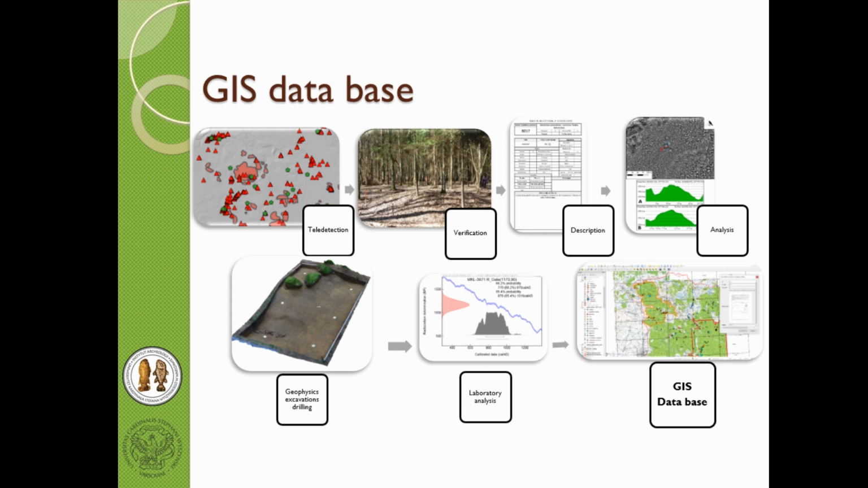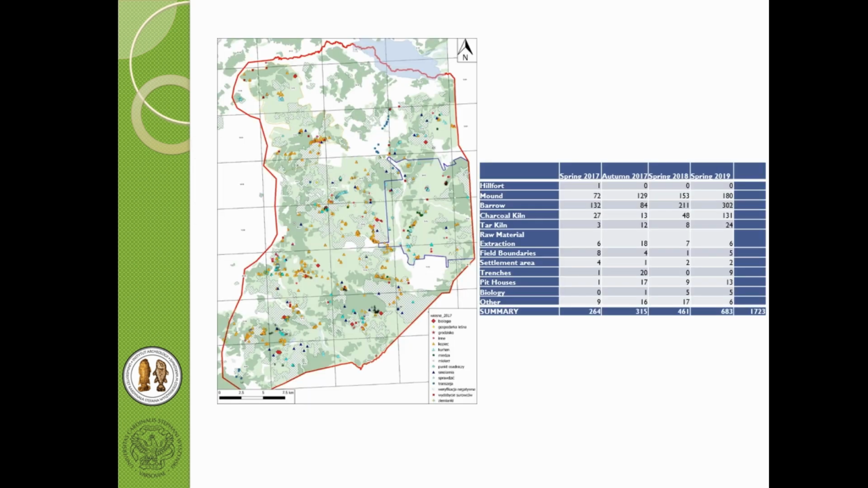Later we store our results of the LiDAR detection, the verification of remote sensing and geophysics, and also our excavations and natural analysis in the GIS data. So this is a regular template of our steps of implementation.